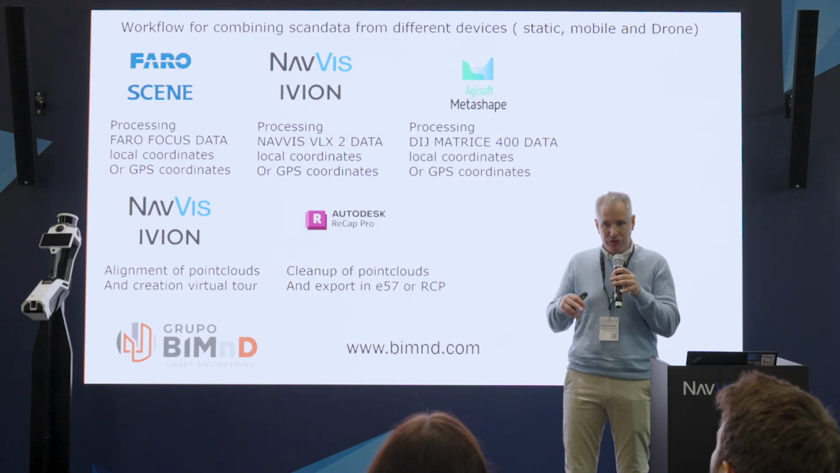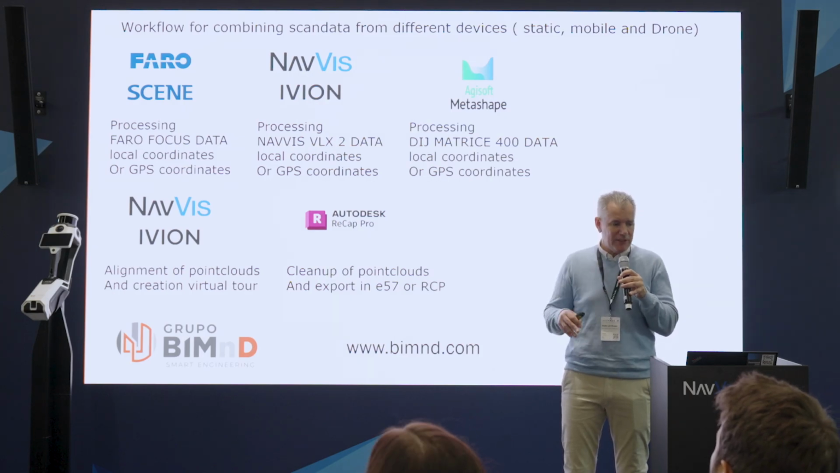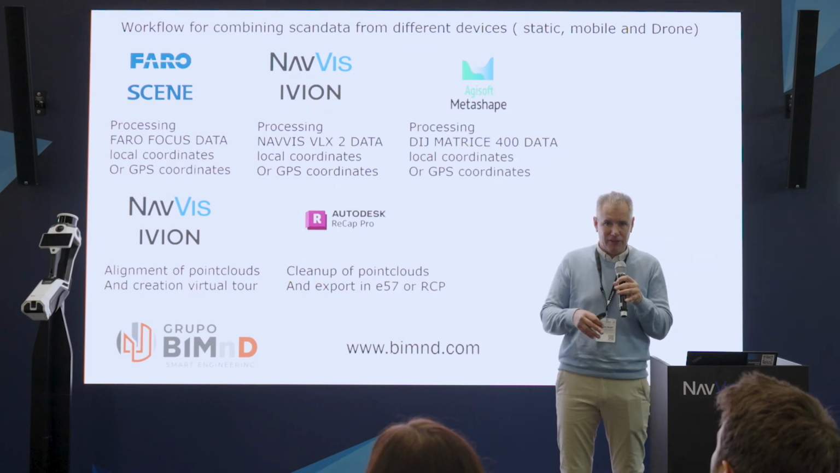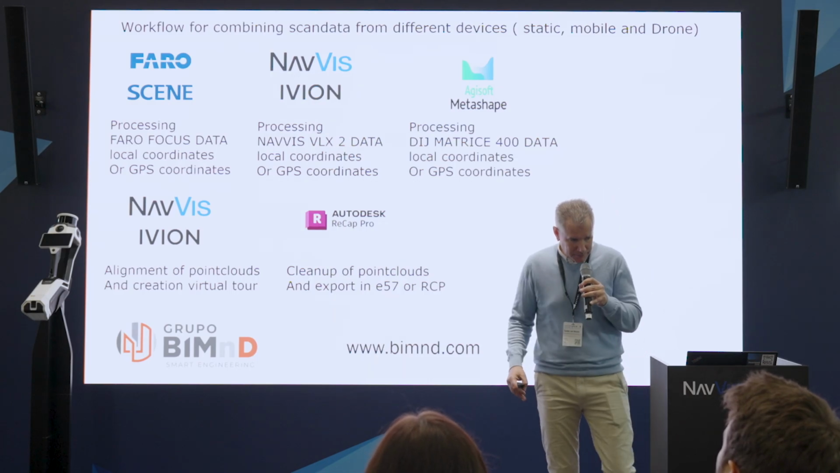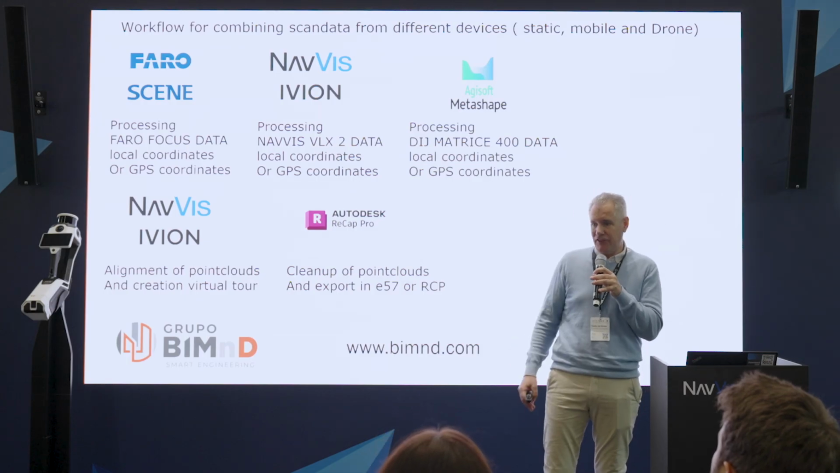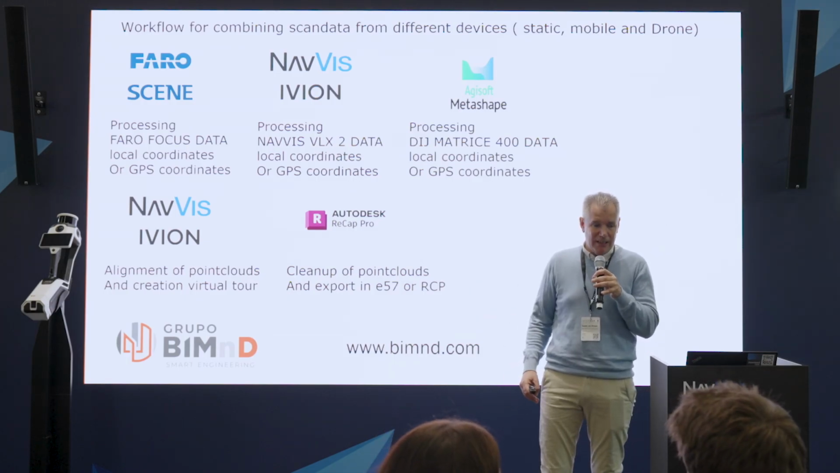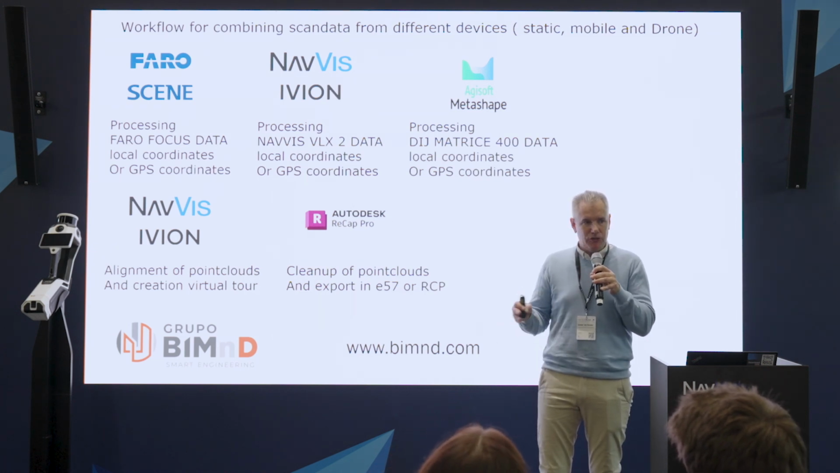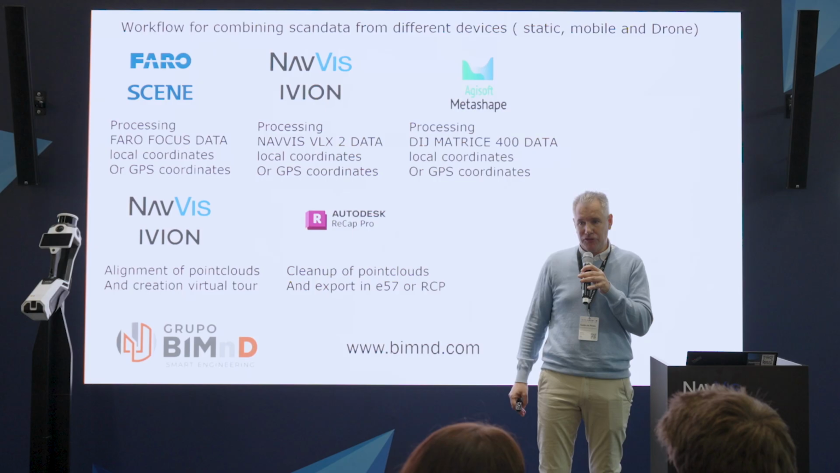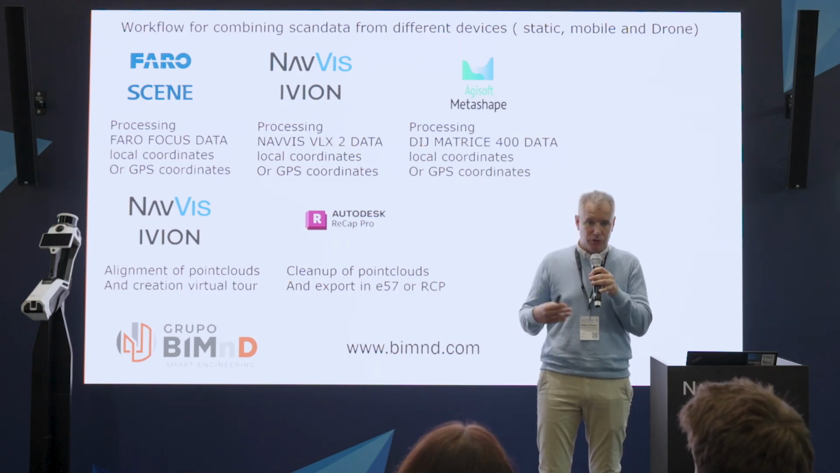There we introduce all the coordinates, and once we've got that, we take the point cloud to the NavVis software, where we also do the NavVis processing and introduce the data from the drones. We use the NavVis software to do the alignment, to make sure that all the data is aligned in the right way. And we also make the virtual tour in NavVis.